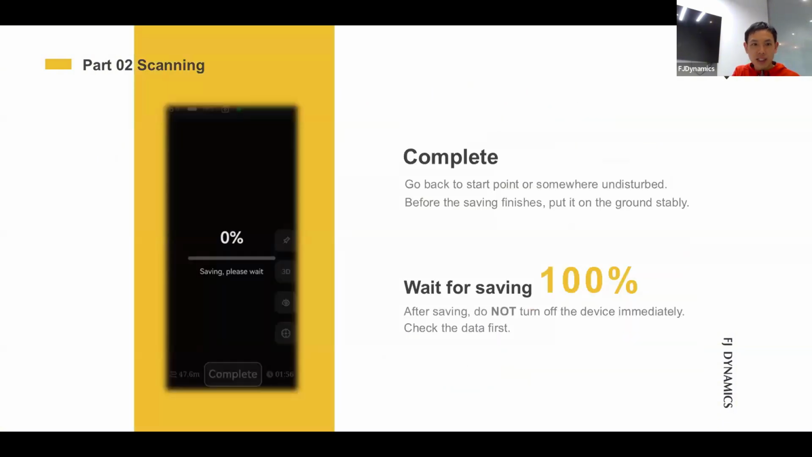And after we click the complete button, it starts to save the data. During this time, put it stably on the ground or somewhere undisturbed. Until it has finished, don't turn off the scanner immediately. I suggest you go to the File page on Scan and check that the preview data is okay. This is quite important. Do not turn it off immediately. You have to check if this scan is effective. Now, all the scanning jobs are finished, so let's move to the post-processing stage.